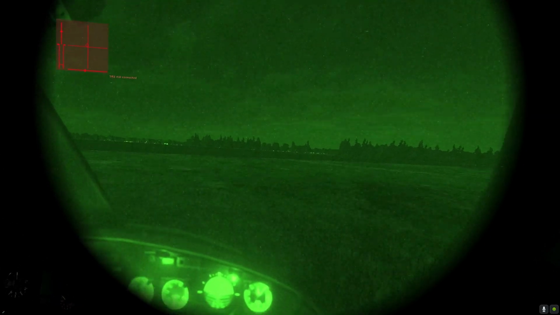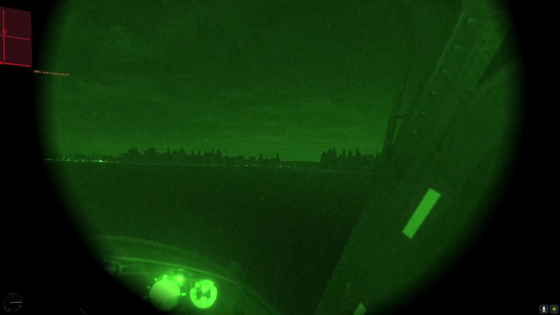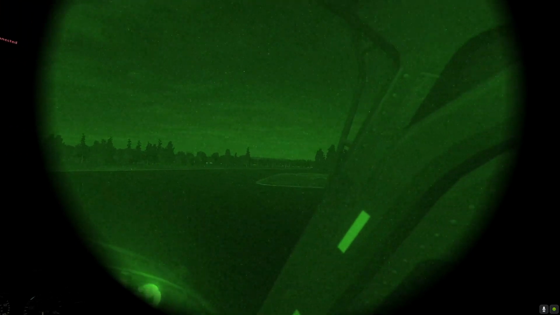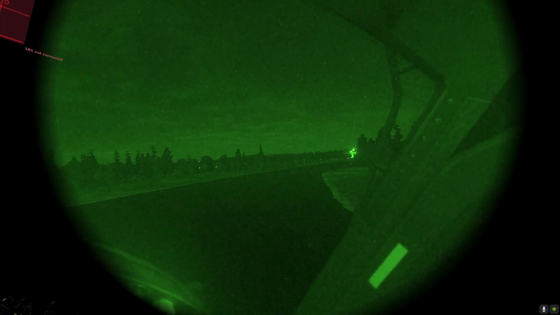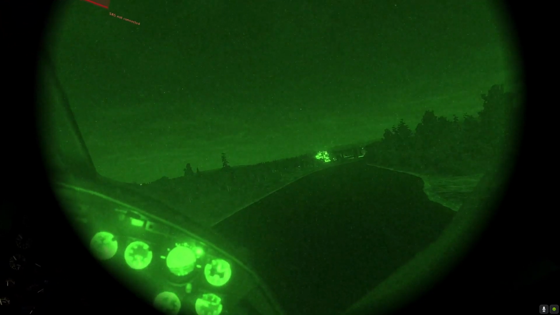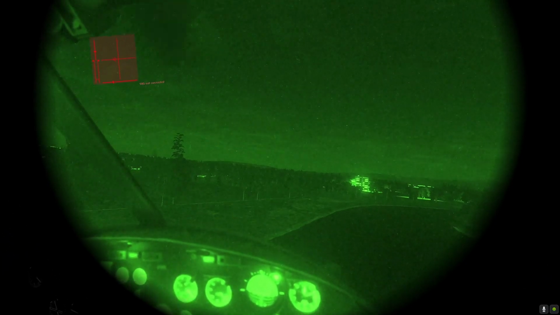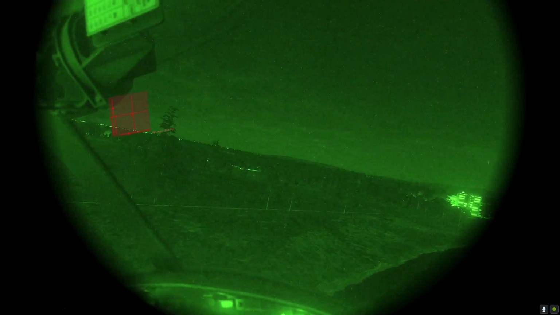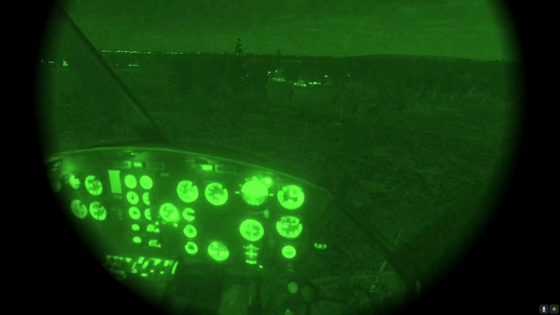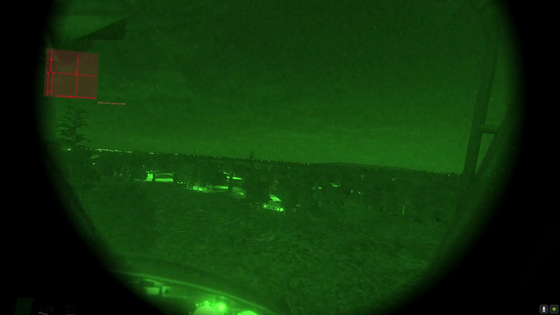Still at 80. And there's the river. There's the river. I'm going to skirt over this side here. That's one other thing, I need to start getting my speed down here for landing. Oh, 60 knots. That's about 60 knots there. That's good. Looks good to me.